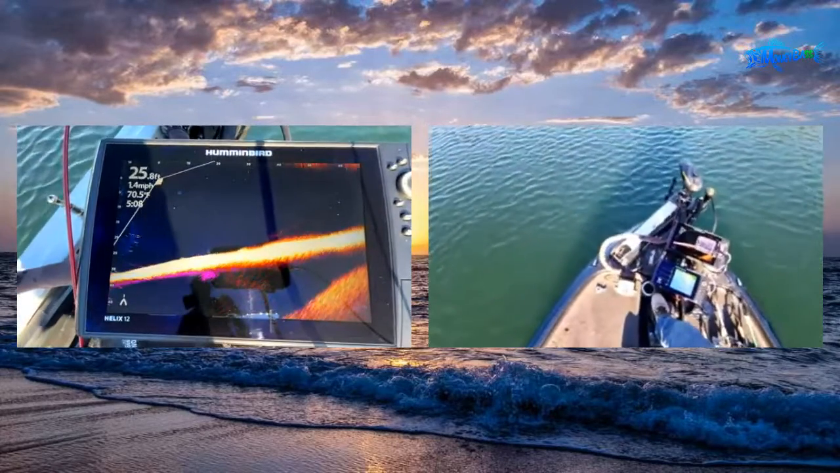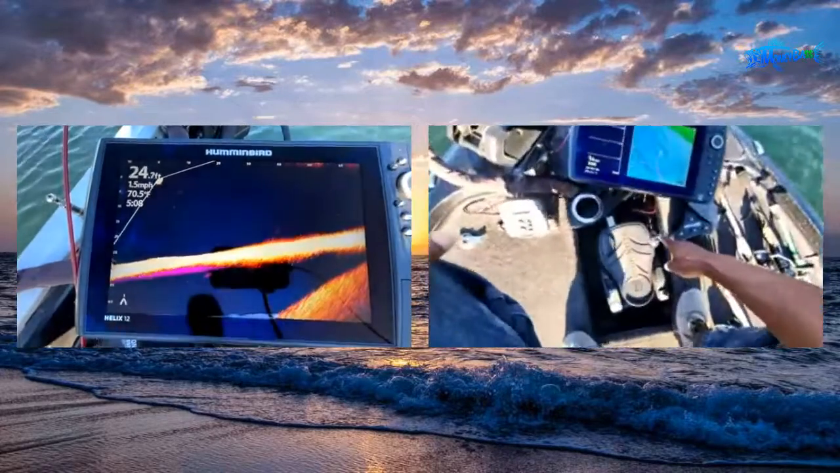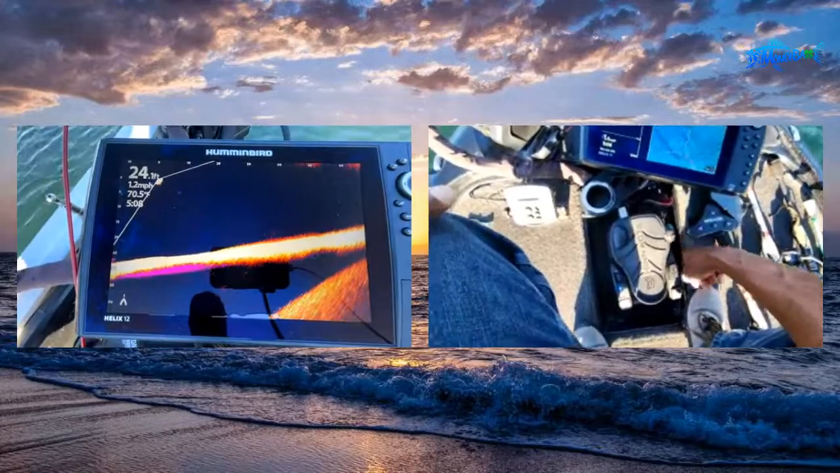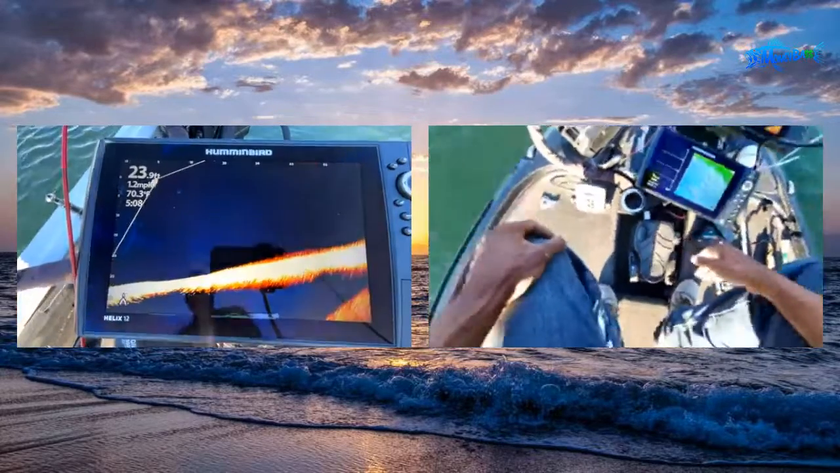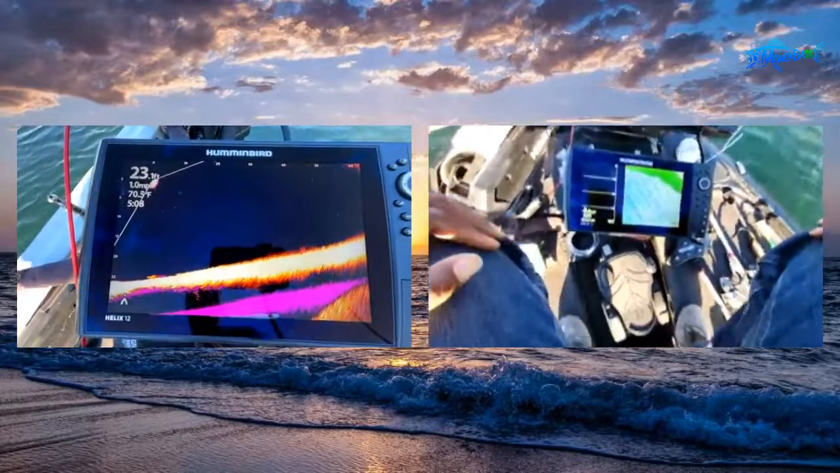So guys, I can tell you right off the bat, I am on the trolling motor heavy. Let me just show you. It is set on 7 right now. So if you guys were out here before, just take a look at the screen. Look at the clarity that I have already.